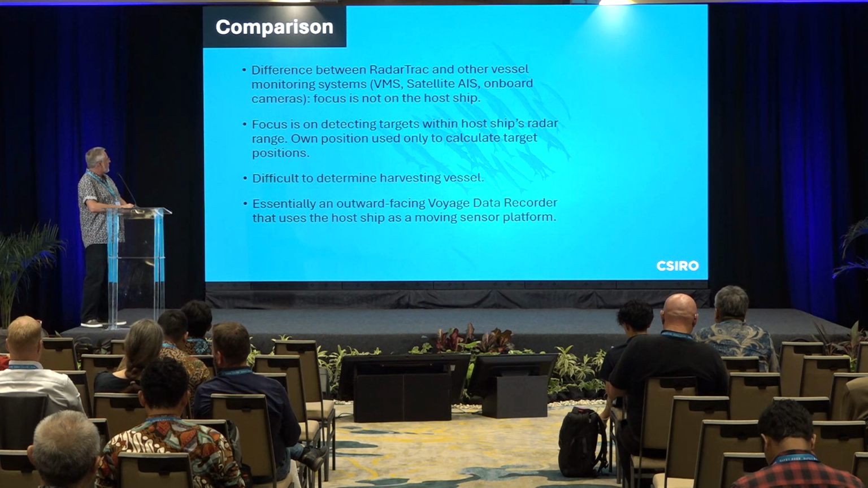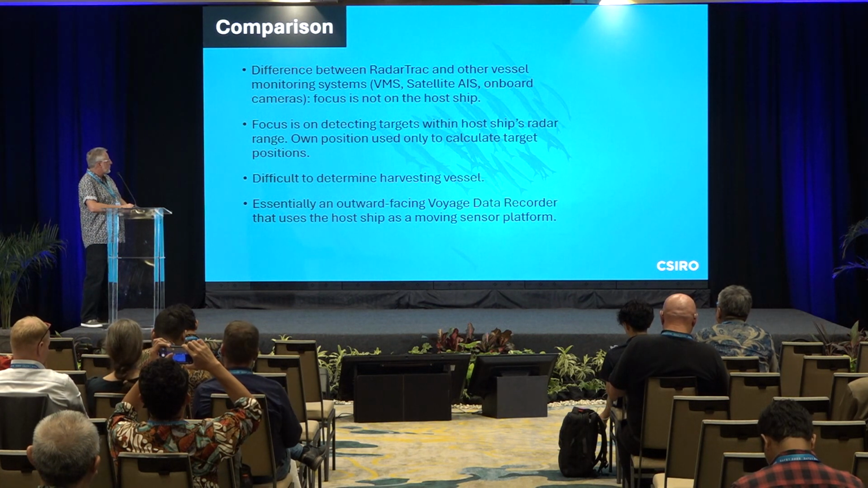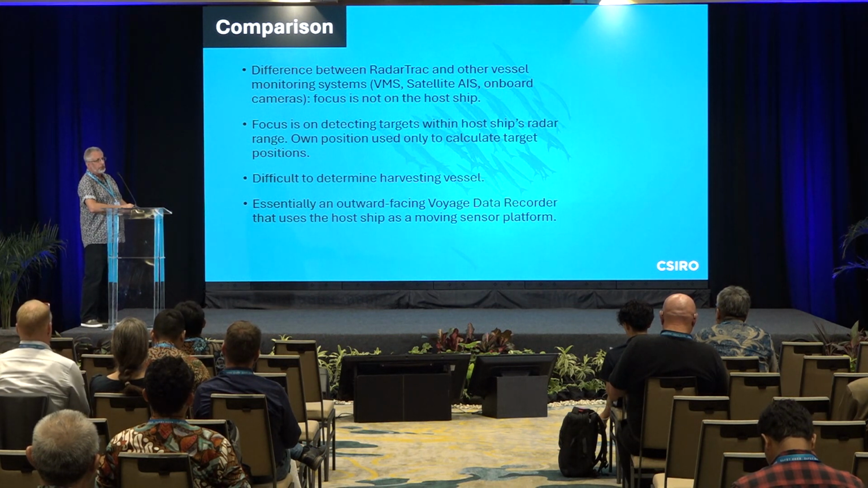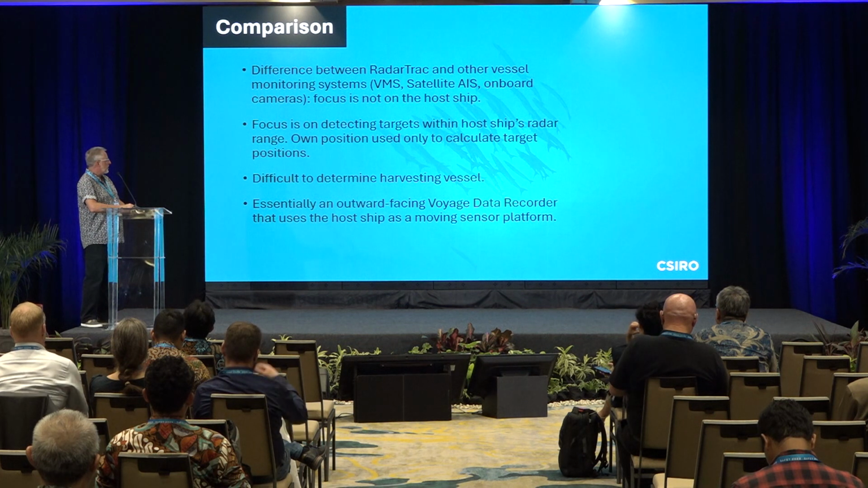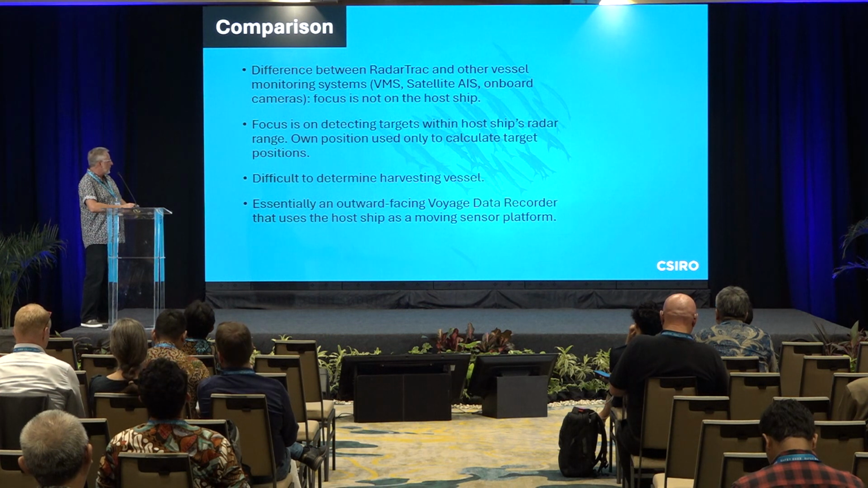RadarTrac is different from other vessel monitoring systems like VMS, satellite AMS, and cameras because the focus is not on the host ship. The focus is on detecting targets that are within the ship's radar range. We only use the position of the boat to calculate those target positions. We're not interested in that data otherwise, and therefore it's also very difficult to determine what the harvesting vessel was. Essentially, we've built an outward-facing voyage data recorder.